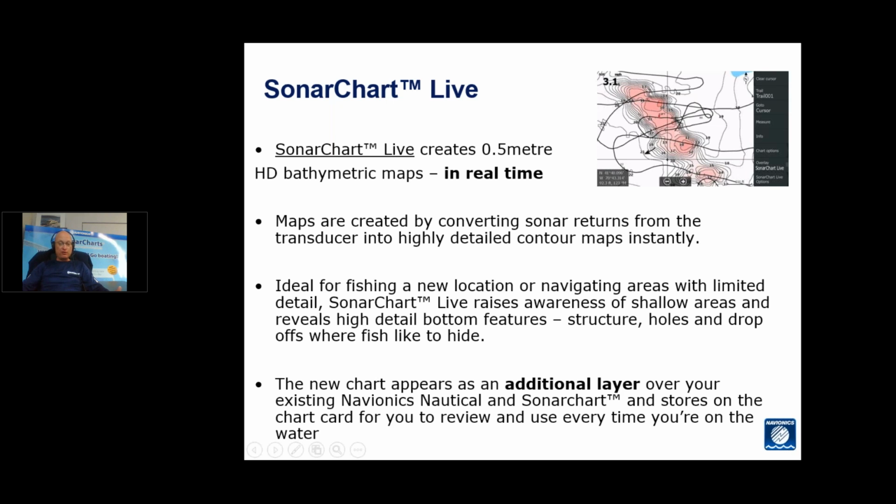The new Sonarchart Live map is an additional layer. It comes in over the existing Navionics Nautical and Sonarchart, stores on the chart card, and you can review and use it every time you're on the water. If you go back to that same spot and run over it again, and it picks up any difference in detail, it will redraw that chart to reflect the extra detail that it's picked up. If there's no change to the detail there, then there'll be no change to the map.